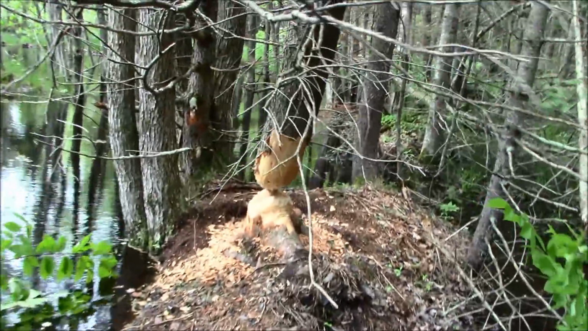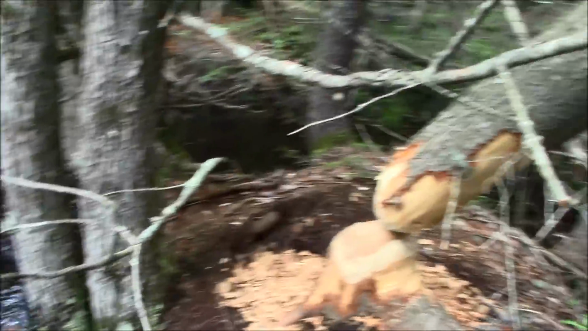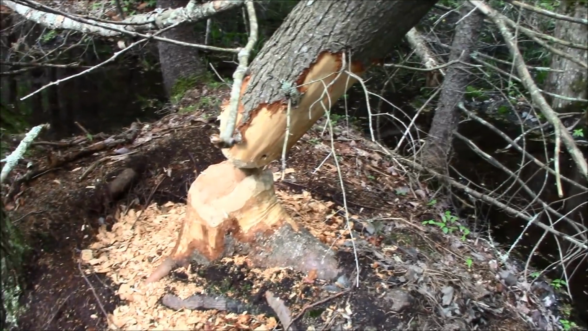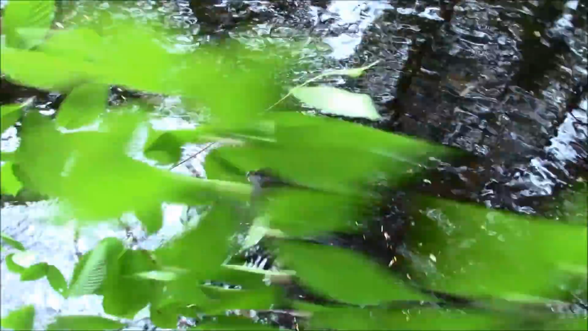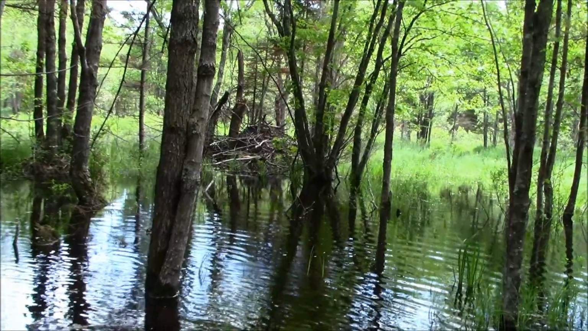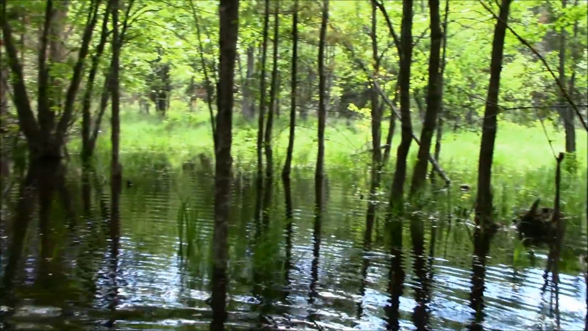Looks like the beaver's been busy since I was in here last. Look at cutting some trees here. That's a hemlock that he's been cutting. They don't favor those. I don't know why he's cutting that. And all this is good eats here. He's got quite the pond going. Yeah. People leave them alone. There'll be some good trout in here within a year.